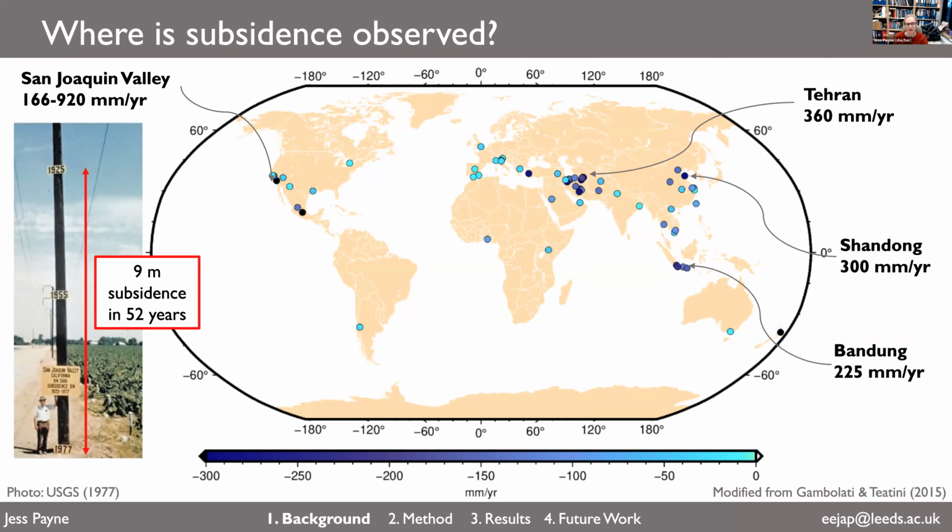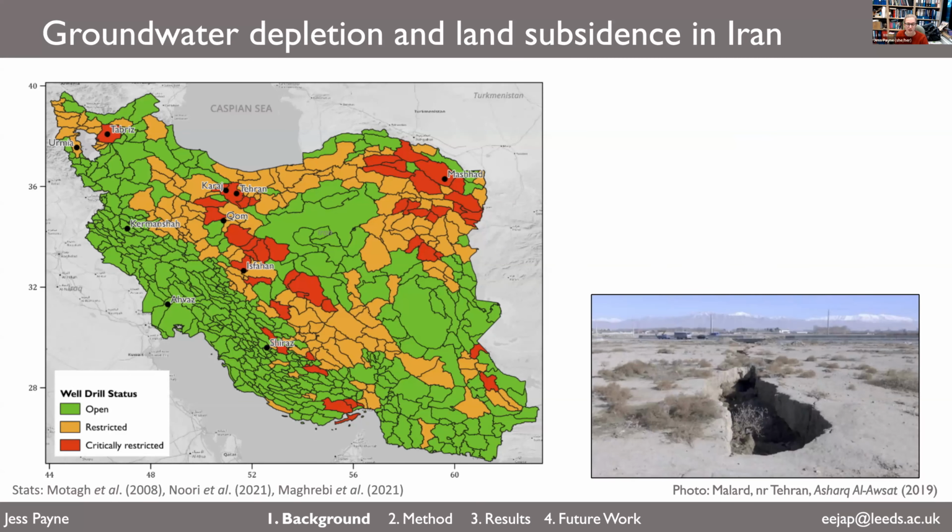Going back to Iran, what's the groundwater depletion status here? And why should it lead to land subsidence? So here is a map on the left of different plains across Iran, classified by their status of whether you can drill a well in this plain or not. So wells are drilled to pump out groundwater from the subsurface, and in these red-coloured plains, this drilling is critically restricted, so it's quite difficult to get permission to drill a well here. In the green areas, you can more freely drill wells.